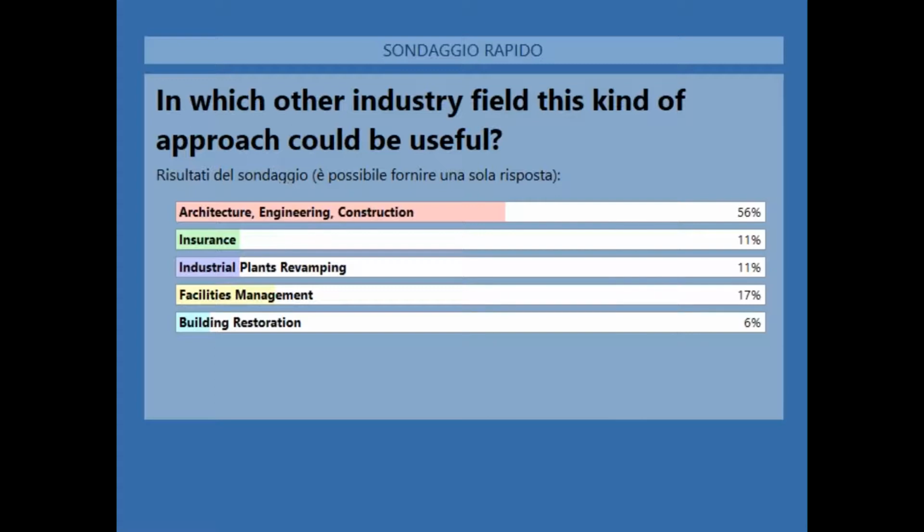That is interesting because most of you replied architecture, engineering, and construction. Some of you insurance, industrial plants, facility management, and a little part building restoration. I think that this kind of approach and the possibilities offered by the technology can be pretty useful for the architecture, engineering, and construction field.